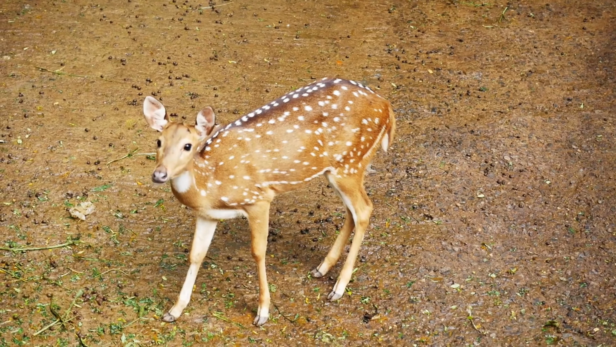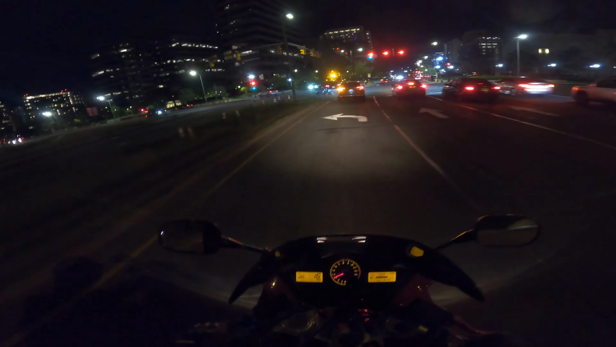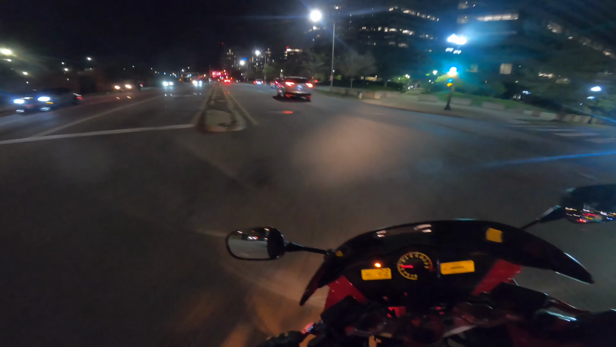You may be in your jams, and then you see those little two beady eyes looking at you, or eight beady eyes because you got a family of deer. Be careful. Don't get too comfortable. Enjoy the peace, but still be vigilant. That's one thing you want to look out for.